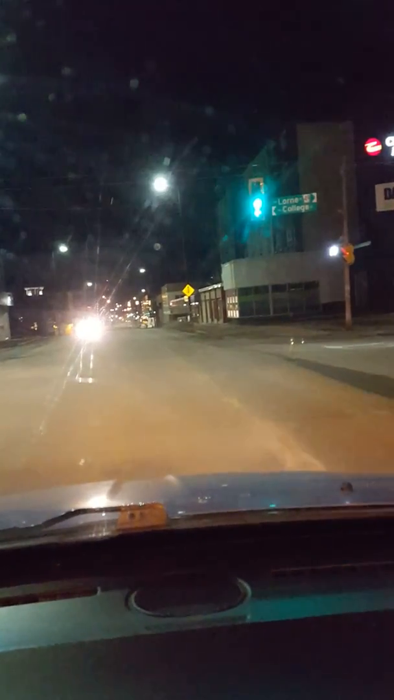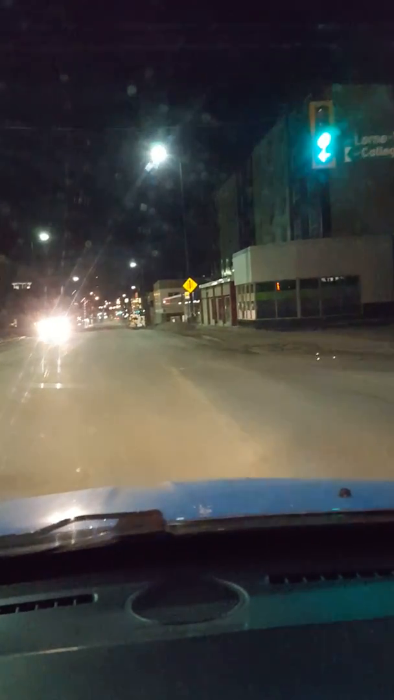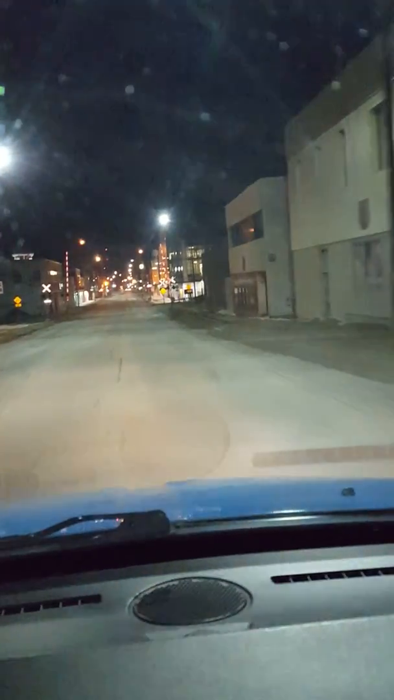And this is Elm Street, our main street in Sudbury. And we're just coming up to the tracks. And on the right-hand side, right after the tracks, is the School of Architecture. It's part of Laurentian University. Yeah, it's a new building. It's probably about 2 years old or so.